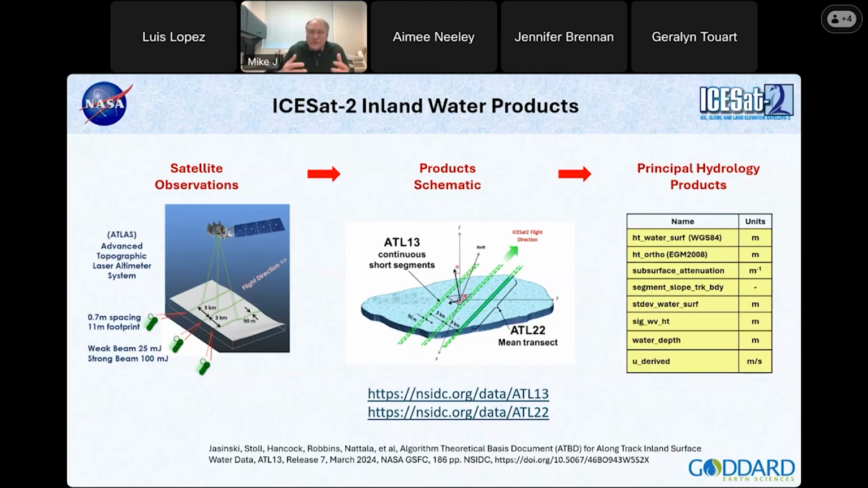As ICESat moves along, it has an incredibly high pulse rate, about 10,000 kilohertz per second. And what that does is, despite its fast speed going around the Earth, it only advances 70 centimeters, that is 0.77 meters here, as it's progressing along the land. So you get a lot of overlap of the shots. The actual retrieval area is about an 11 meter footprint.